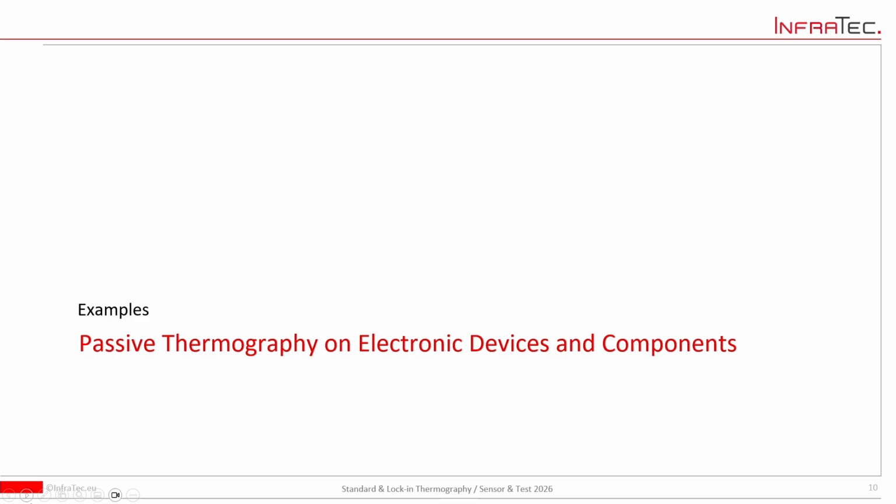I would like to show you some examples of passive thermography, and I want to explain to you the difference between passive thermography and active thermography. What can be used for what?